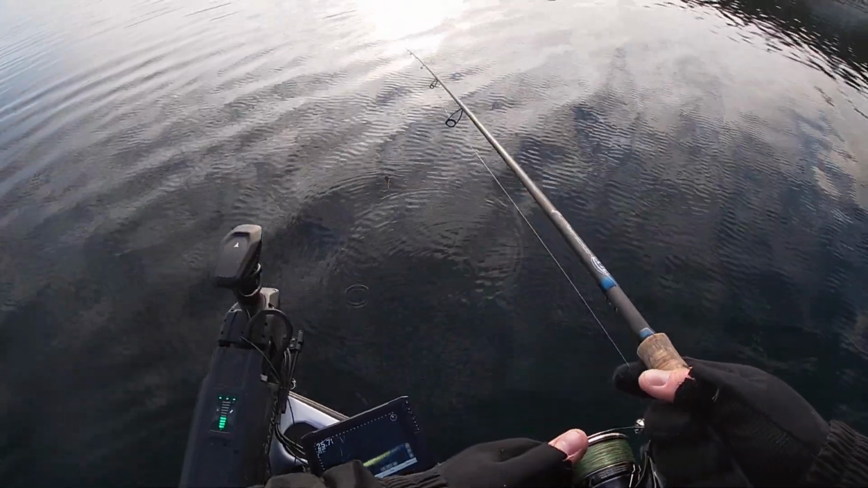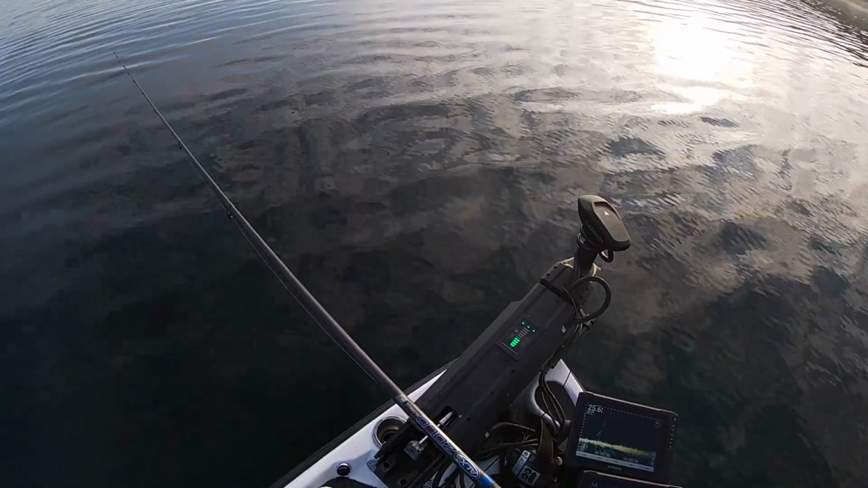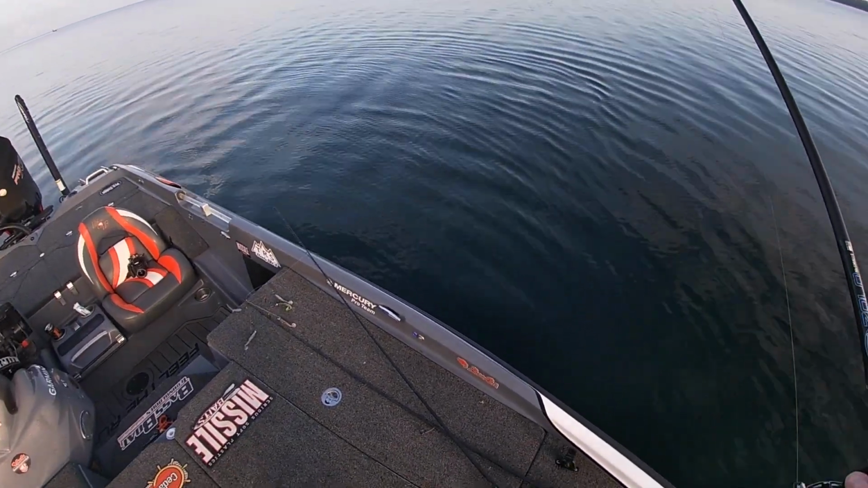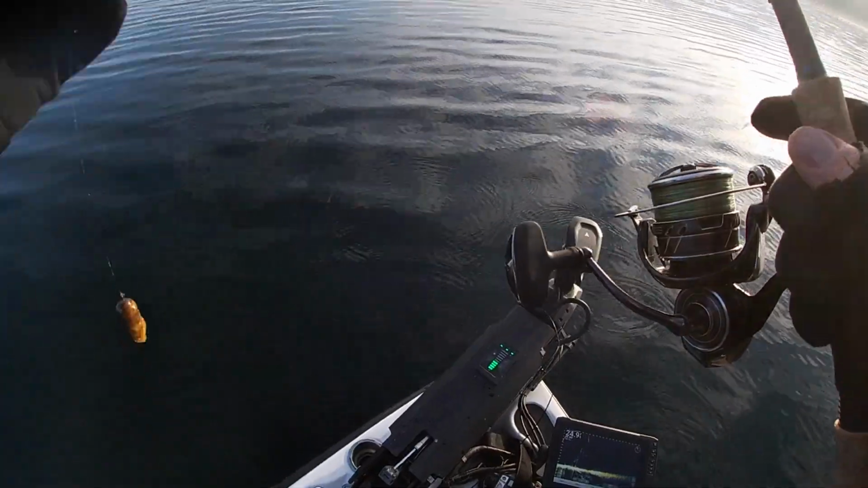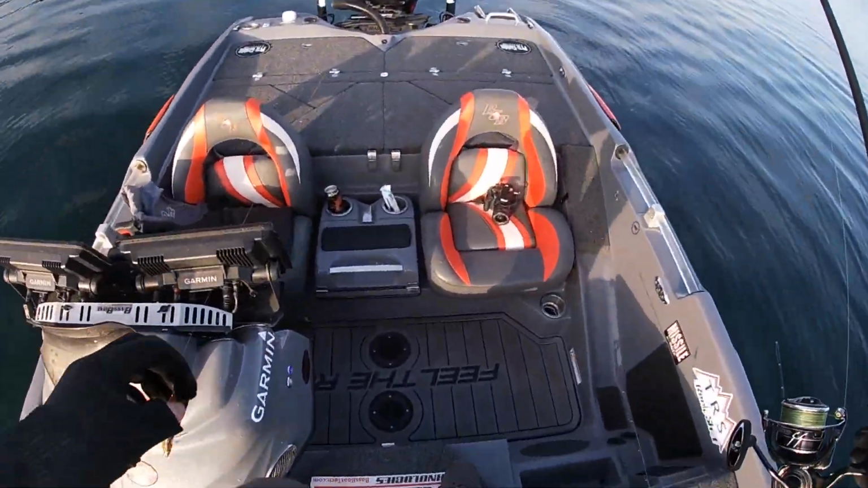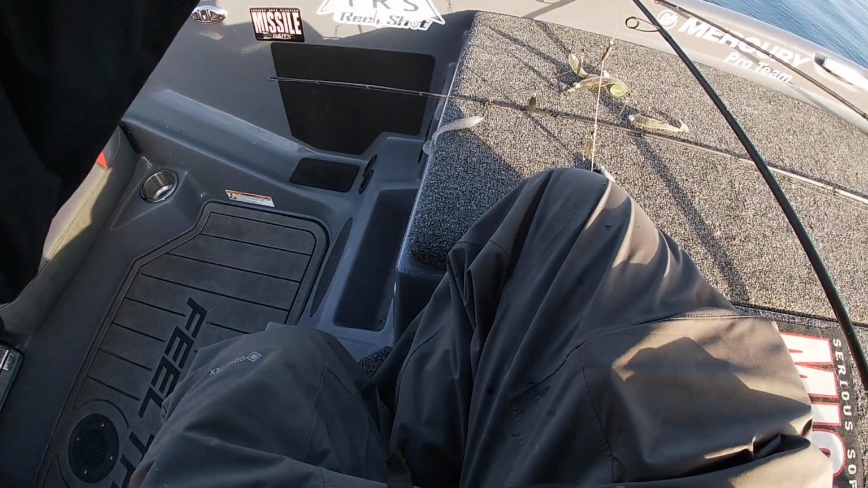Yeah, they just don't seem to be as piled up. There's a couple. And we'll just keep working down this break. Pick up the A rig again and just go until we can land on them. Yeah, that's some good zebra mussels right there. And if they don't want to play too well with this thing, we're gonna throw some scent on it and they will bite it.